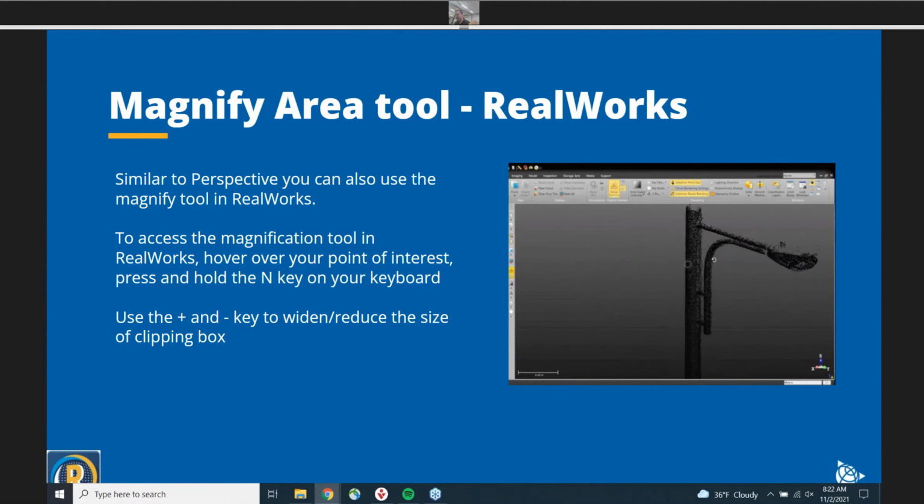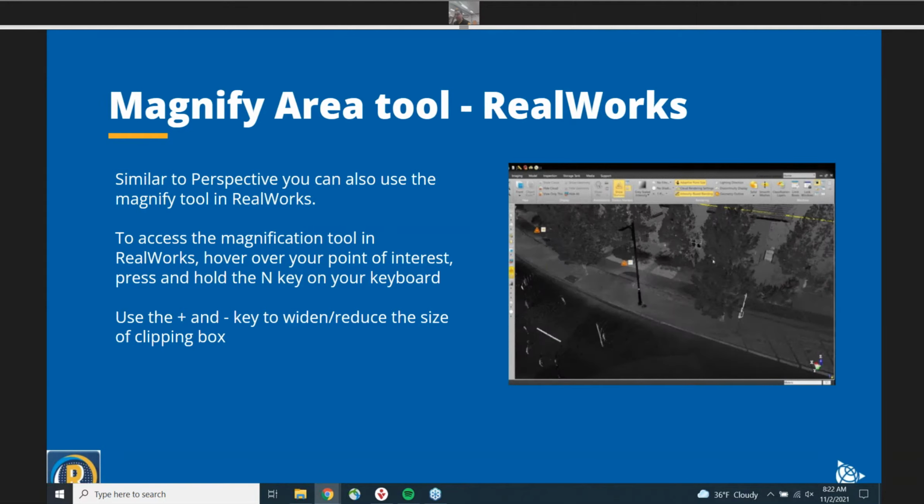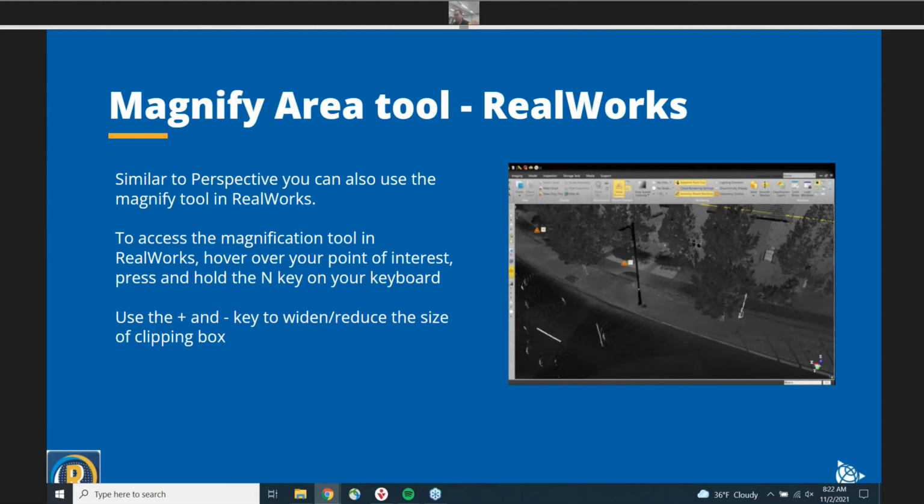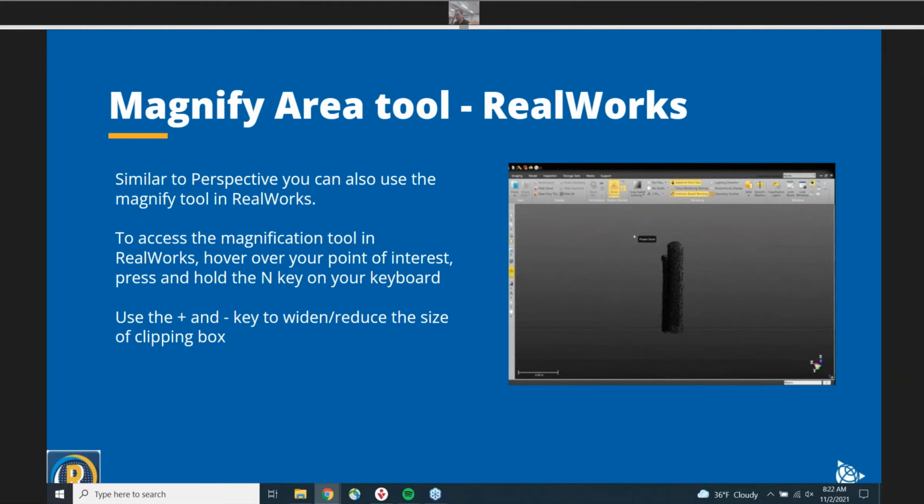I wanted to highlight this because I was a little embarrassed that I did not realize this, and I just wanted to share it with all of you that the magnify area tool is actually in Realworks too. I did not fully read the manual, I guess, which I'm kind of disappointed in myself. But yeah, you can use this magnify area tool in Realworks as well. Essentially, you're just pressing the N key while you're using your mouse to hover over an area, and you can take some measurements and a few other things too. Shout out to Mohan, who works with Jason, because he put up a short video on this, and that's actually how I realized that this was available in Realworks too.